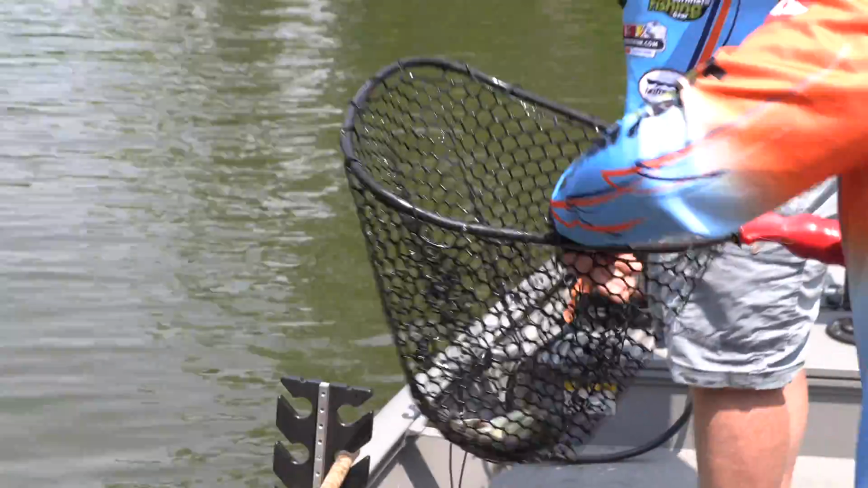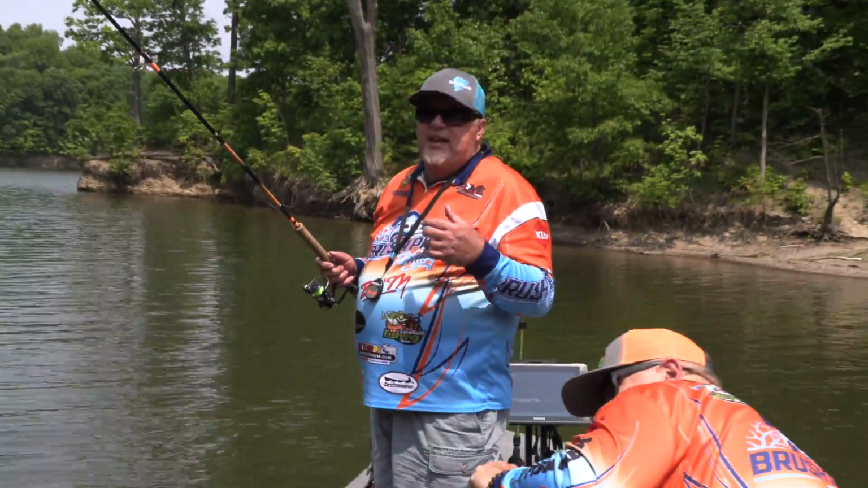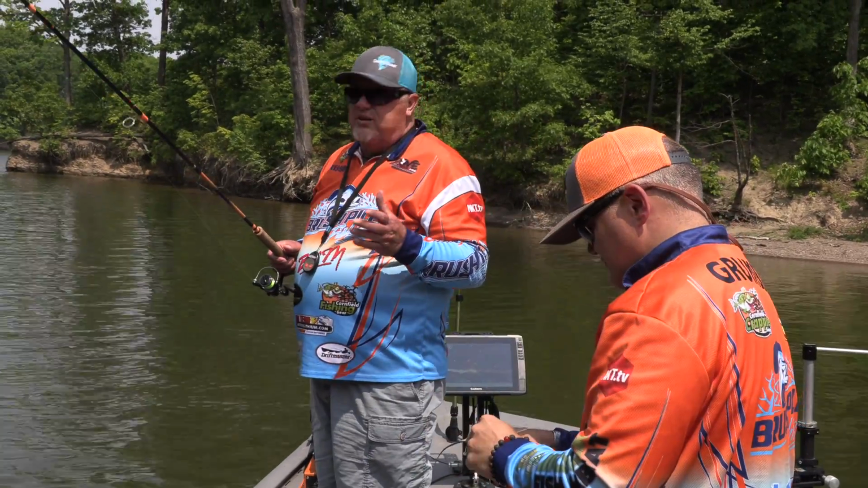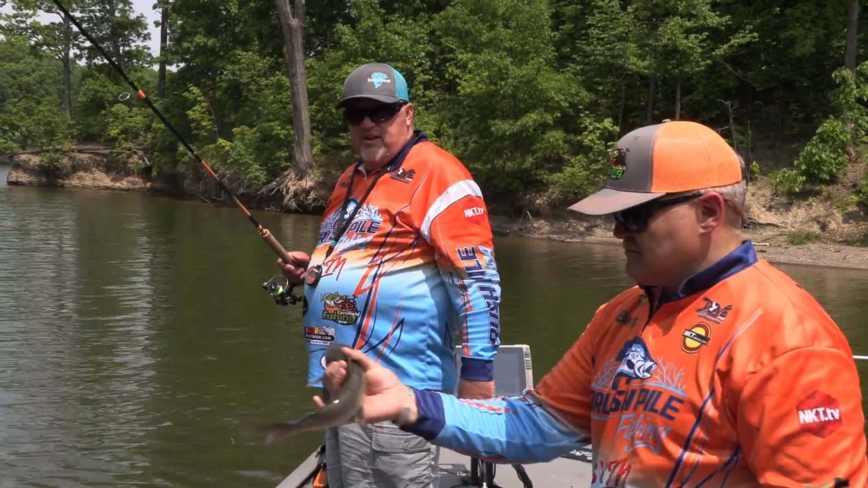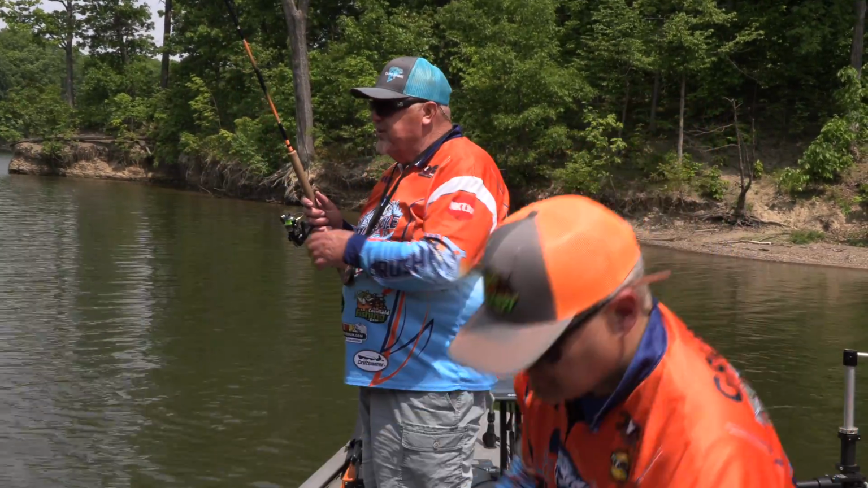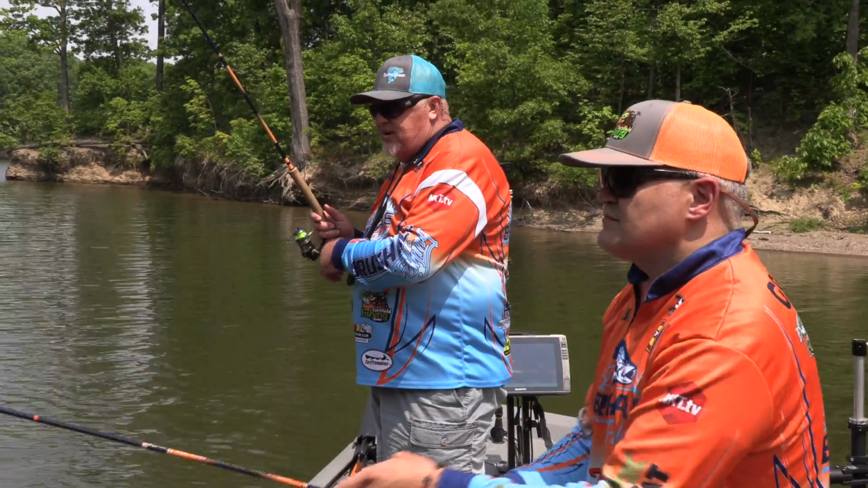So folks, this is probably the third spot we've hit today. We haven't set the world on fire, and we've talked to other anglers. There's a lot of boats out today, and the bite has been slow, but it's still been fun. We've caught some nice, good keeper fish. No big trophies yet, but we've got one or two more spots to try.